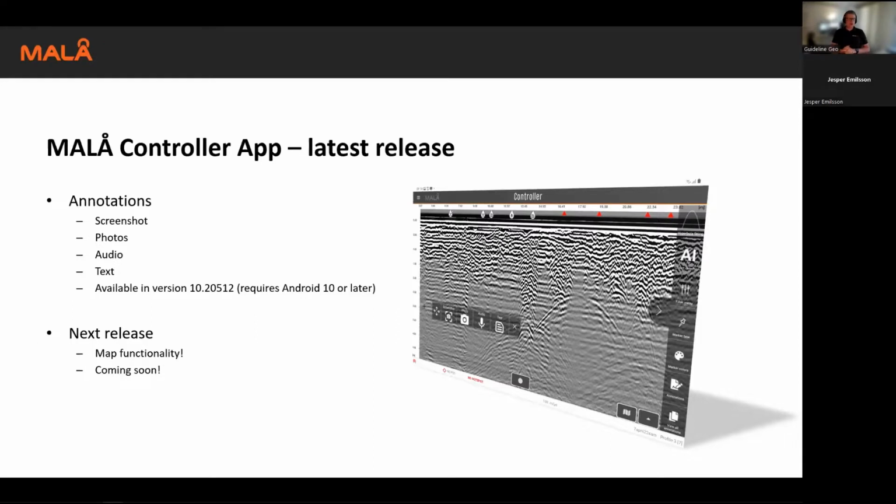And the next coming release, which is currently in testing to iron out the final details, is map functionality, as we have seen. So that will be coming soon. So keep a lookout at the webpage for some release notes and some new information.